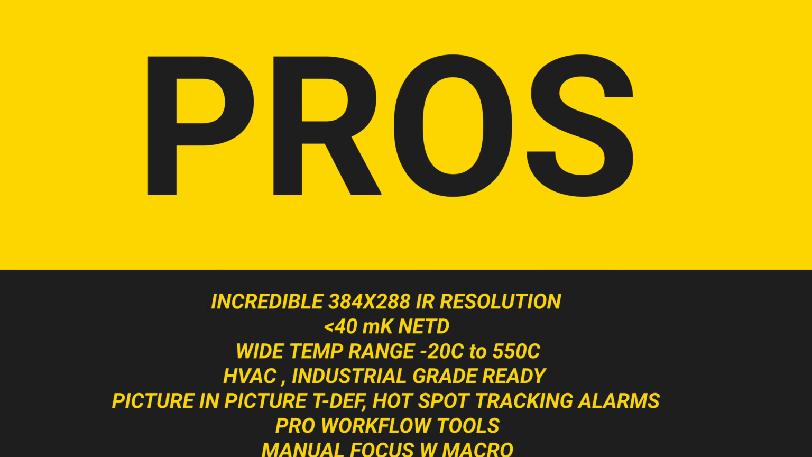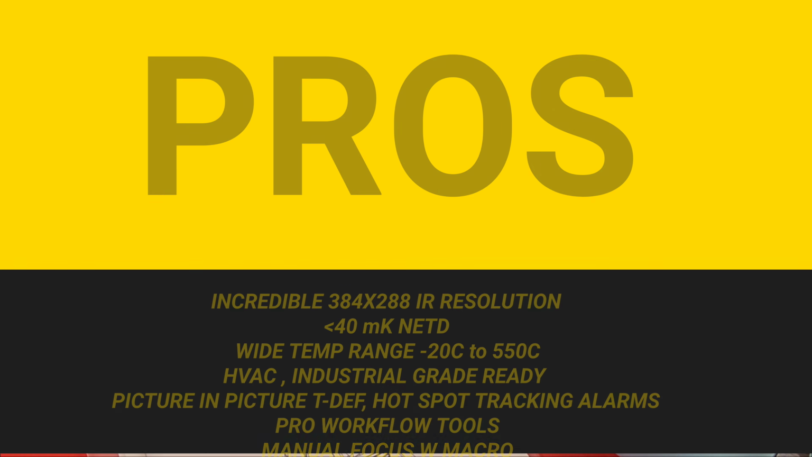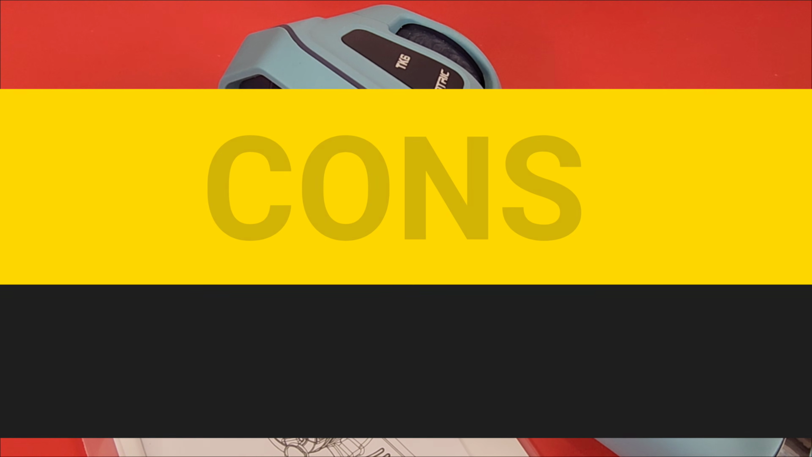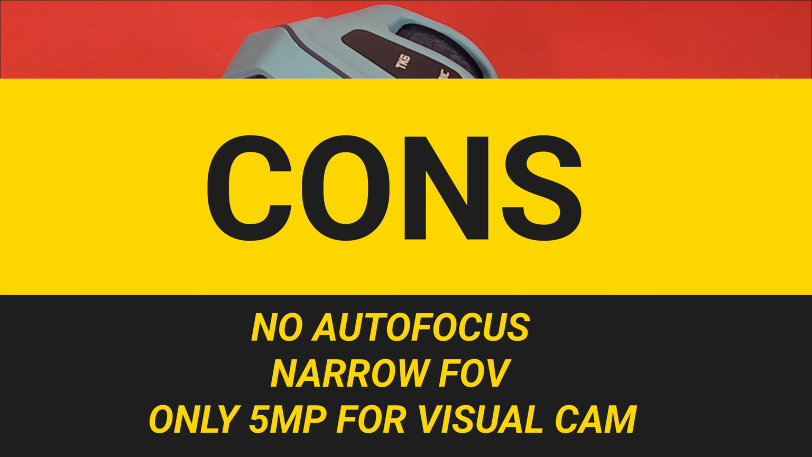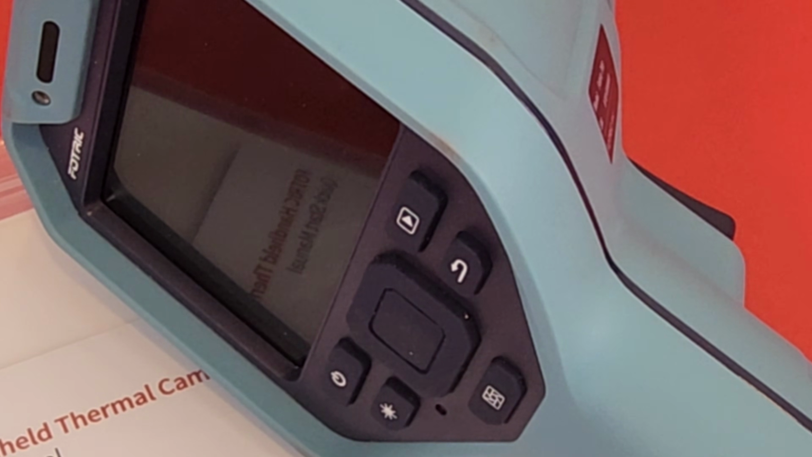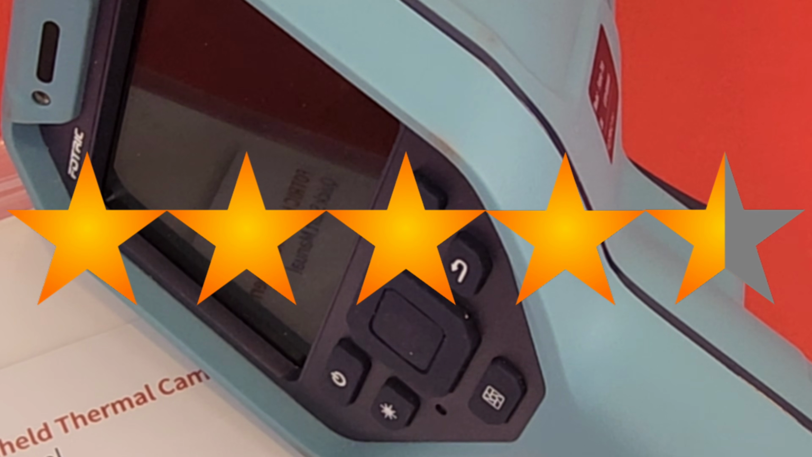Here with the TK6, you're stepping into thermal camera professional territory. It's not for everybody, no, but price for performance, this thing punches really, really hard. And I think that is the most surprising thing, is just how good the quality is with this camera. The TK6 from FOTRIC gets a solid 4.5 out of 5 stars.